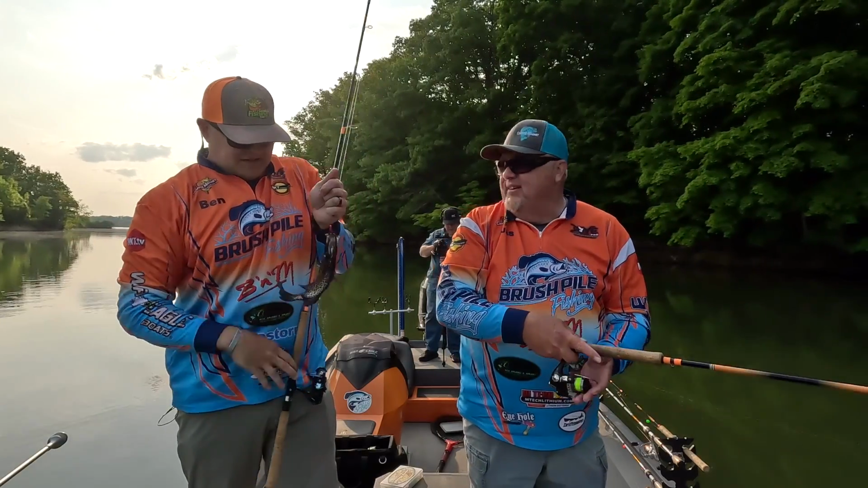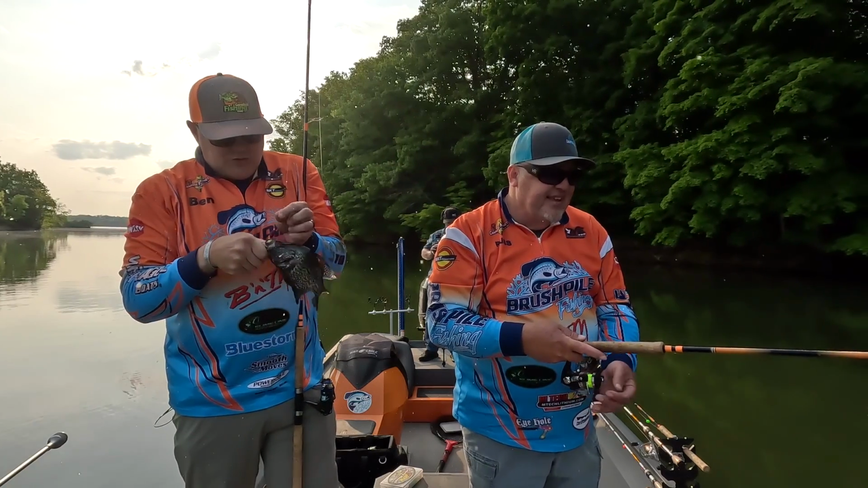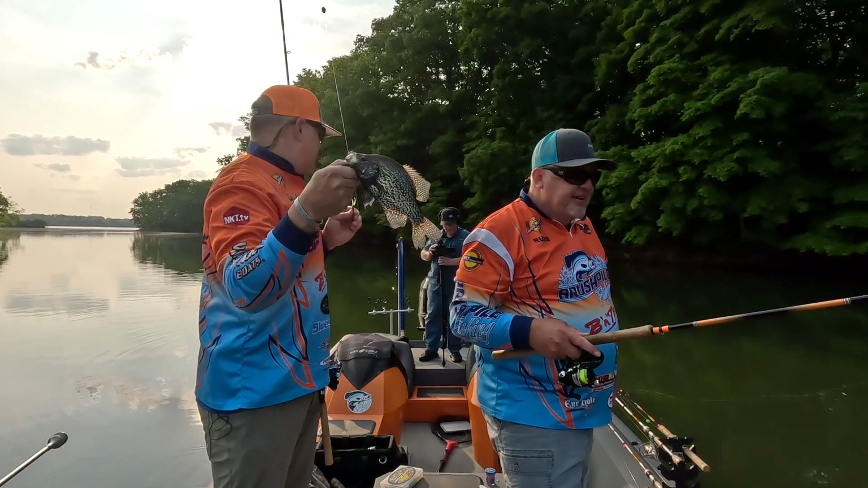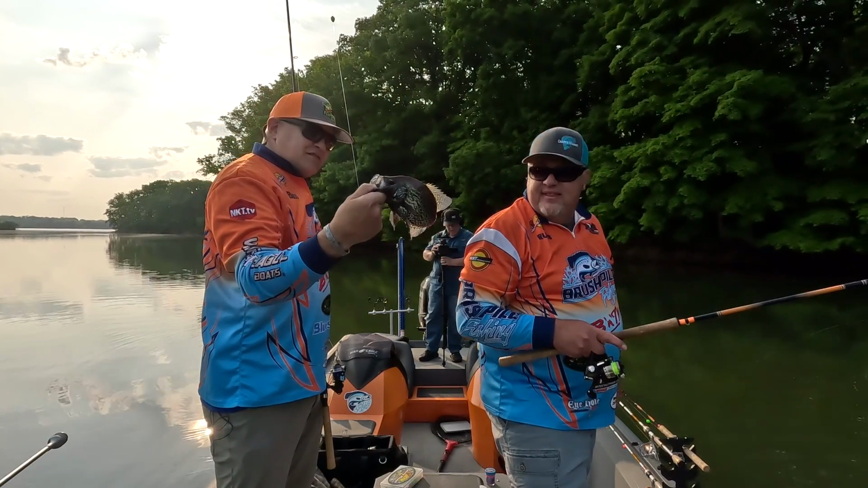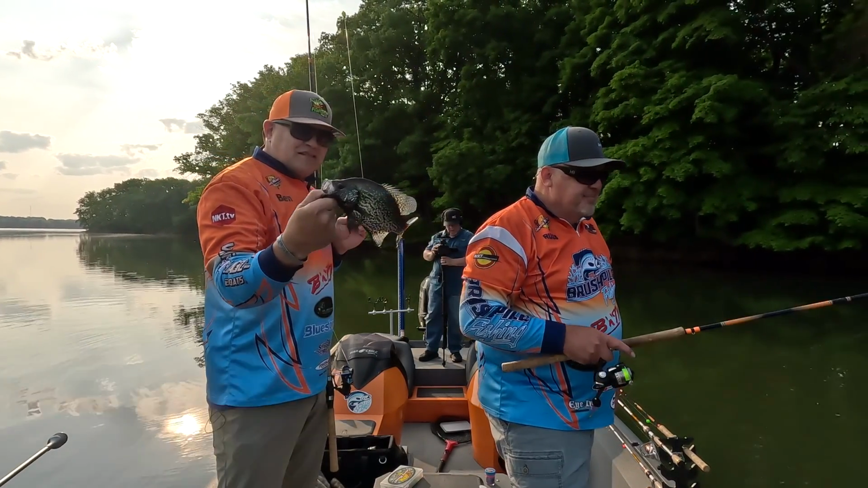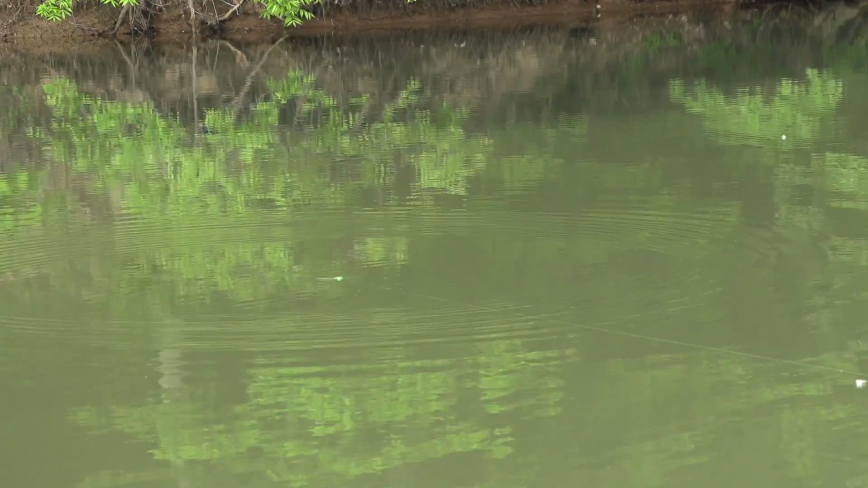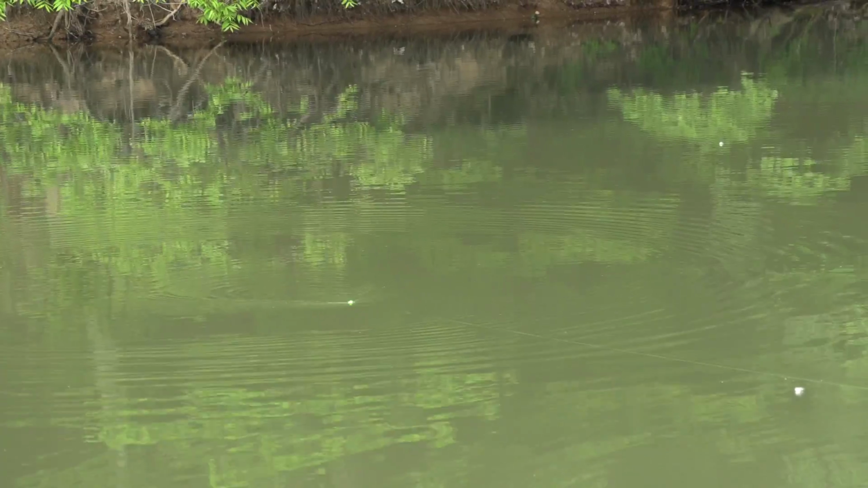He's not spawning, is he? No, not at all. First one of the morning, there, folks. That's a beautiful black crappie, right? Just kidding. Think that's a black? That's a black. That's pretty, isn't it? Beautiful. Gorgeous fish. And Ben, I know Alum Creek has both white and black crappie, correct? That's correct. Yep.